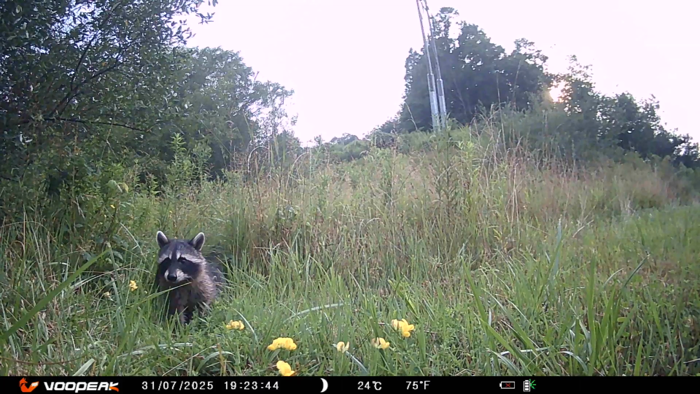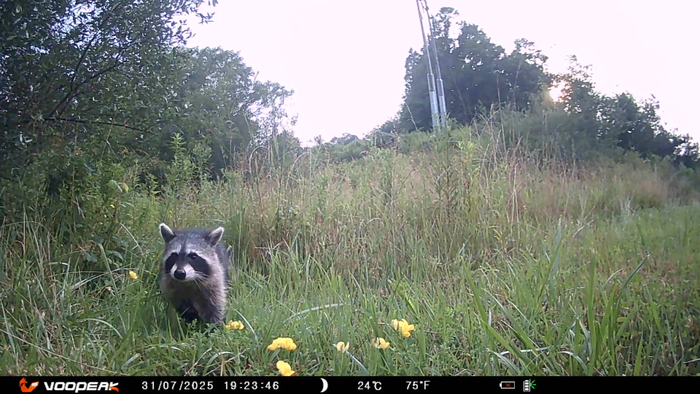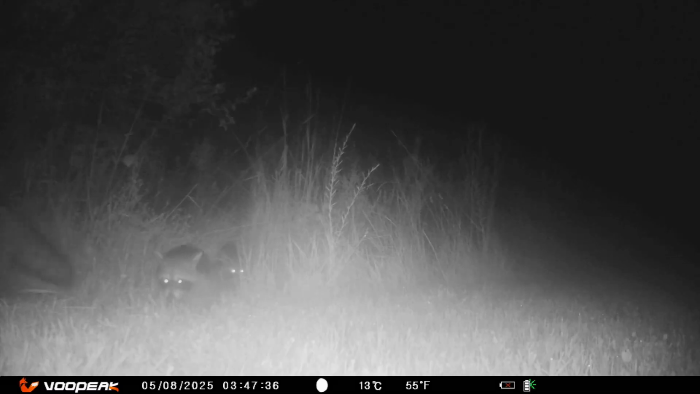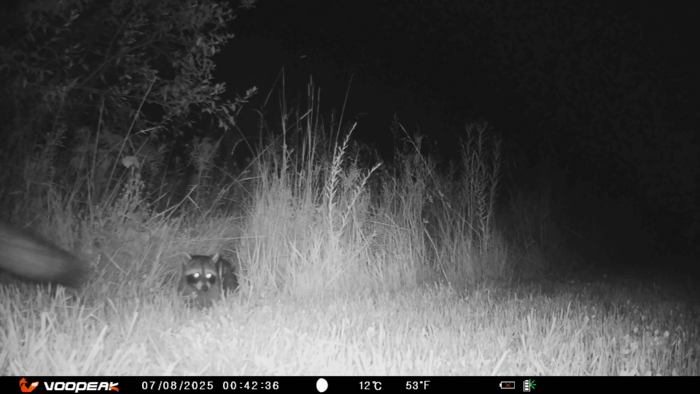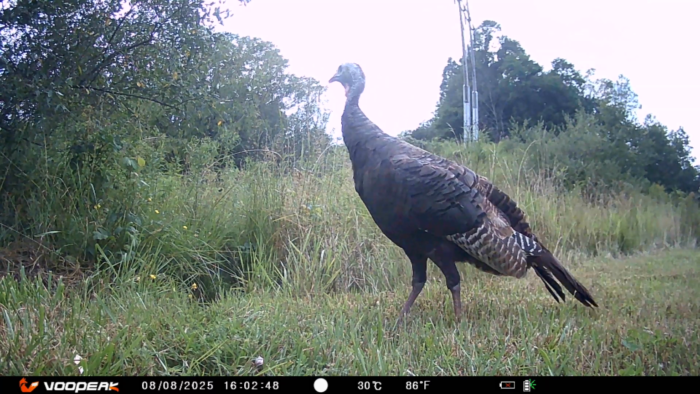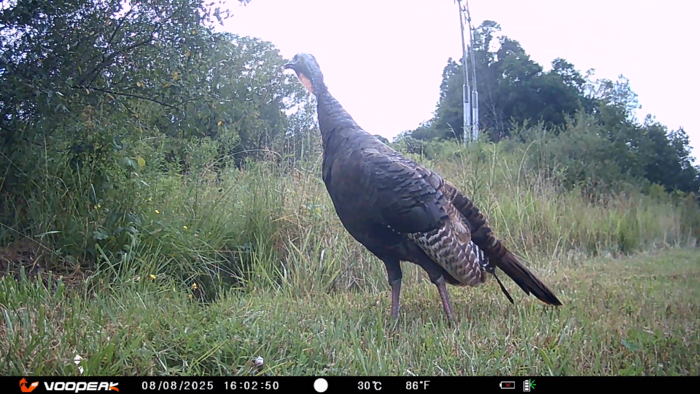The raccoons are like little train cars. They just keep coming, one after another. Or if you're a trucker, a little convoy of trucks traveling the mountainous back roads, going from point A to point B. First one looks like the mother, then there's 1, 2, 3. Hold on. There's 4. I love seeing turkeys pass through, and they remind me of Thanksgiving.